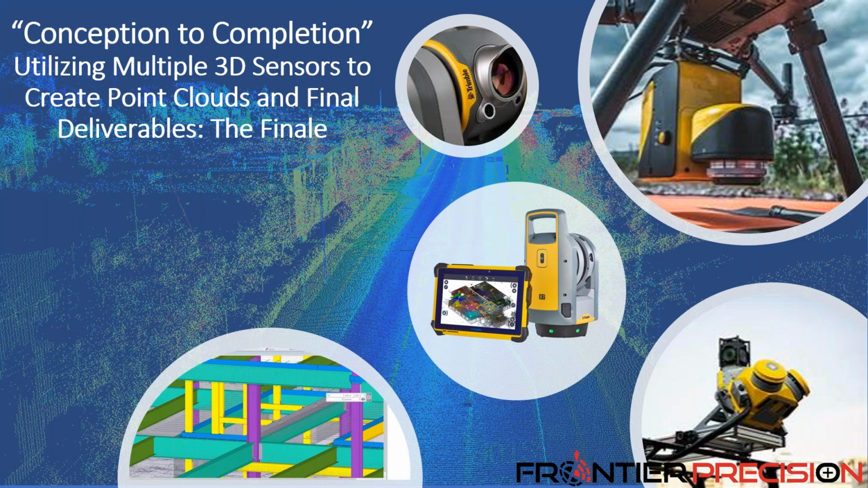This is the last installment of the conception to completion scanning and LiDAR series that we've been doing over the last 6 to 8 months. We are going to have all of our dream team LiDAR and scanning team. How about that? We'll talk today a little bit about bringing in all of this data together, operating in an efficient manner relative to deliverables and different sensors. And we're going to briefly wrap up all of the different sessions that we did while we do this.